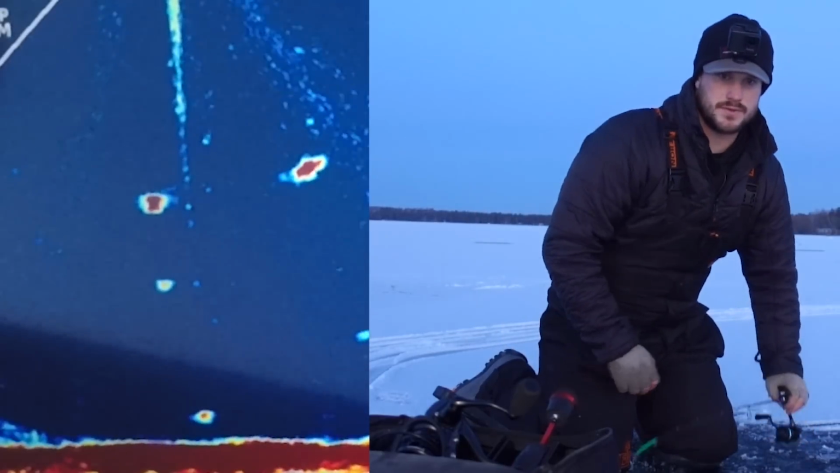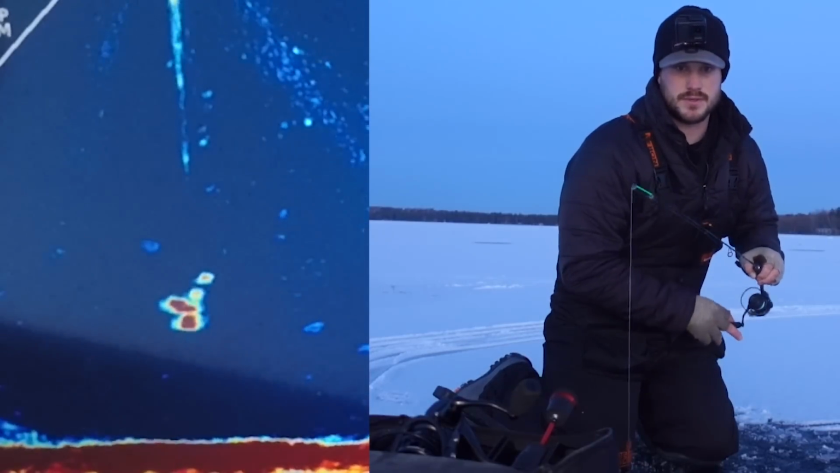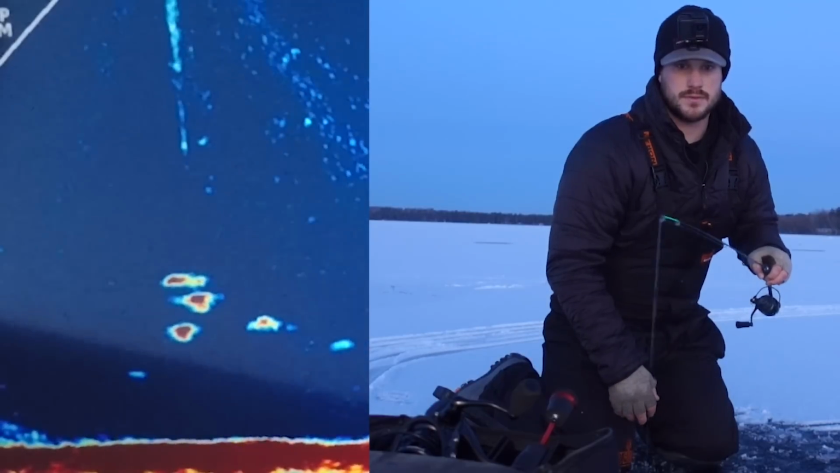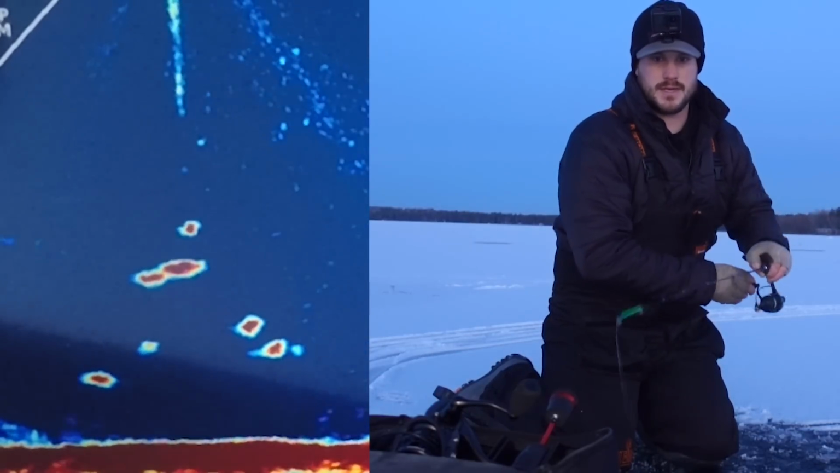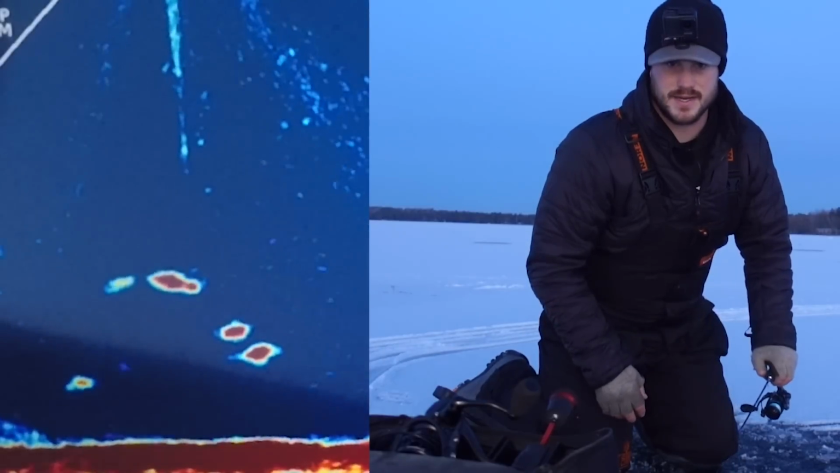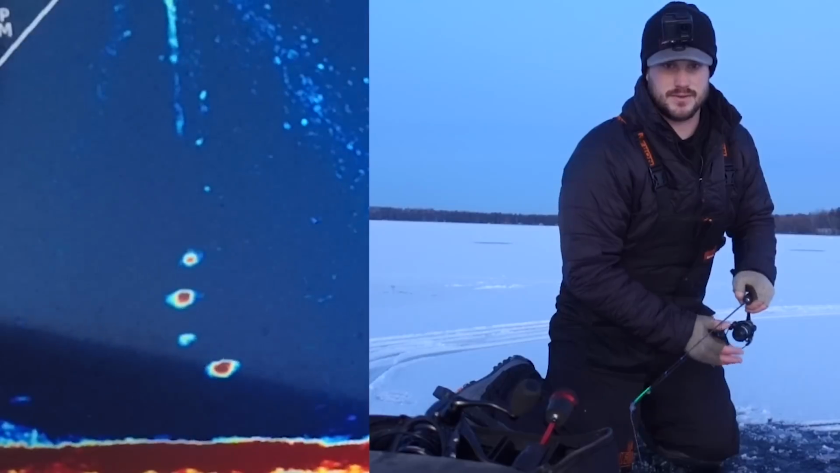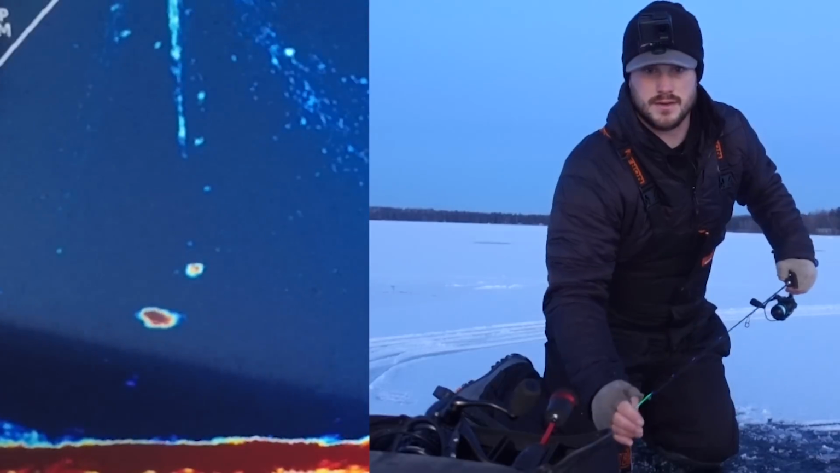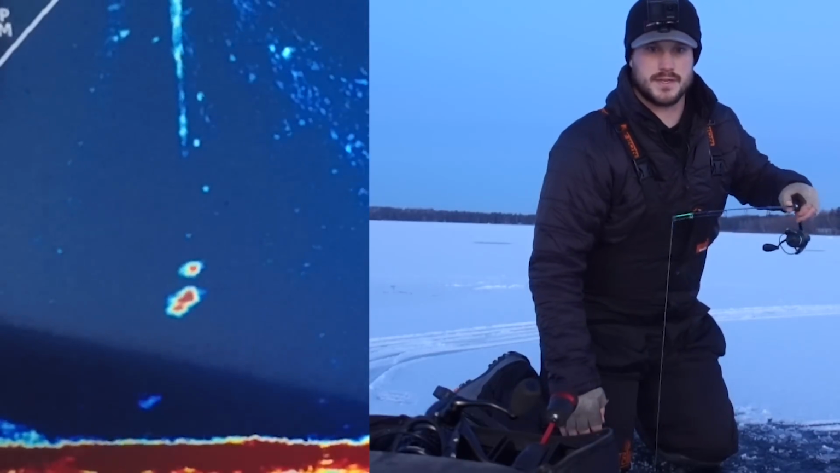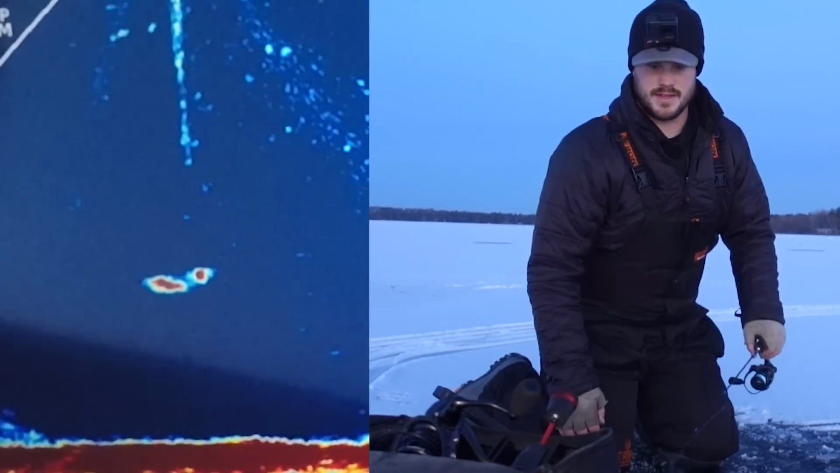Ooh, we have some fish cruising through up high here. I don't know if they're crappies or Ciscoes. Maybe we'll find out. My guess is Ciscoes if I had to guess. Yeah, you see how they're darting like that? That's definitely a Cisco. Ciscoes will be cruising through there. Be fun to catch one of those. Yeah, they really like it when it's dropping.